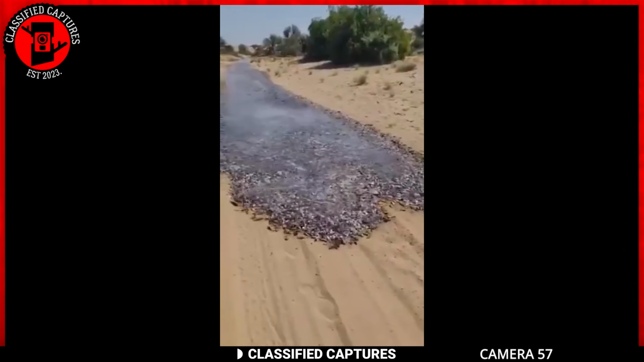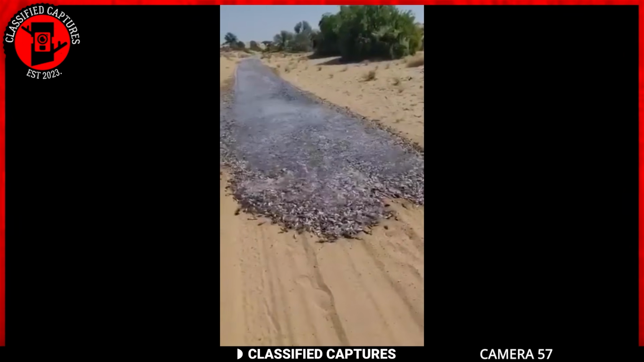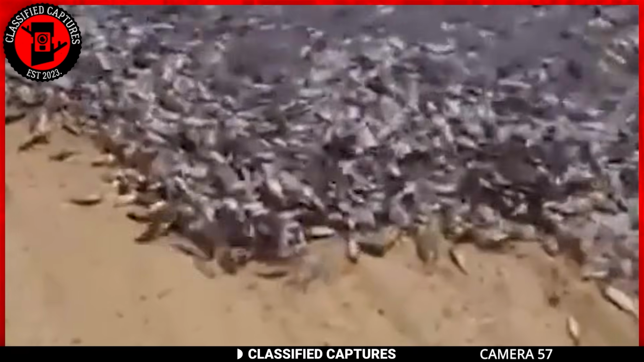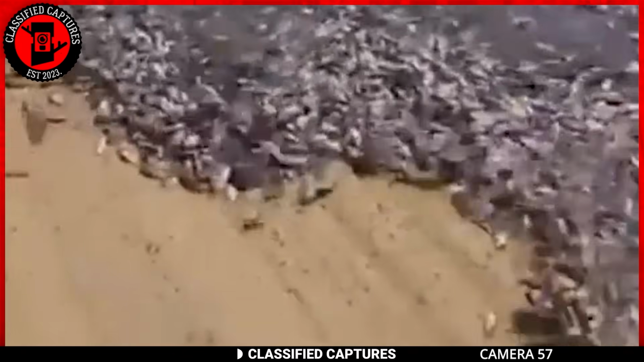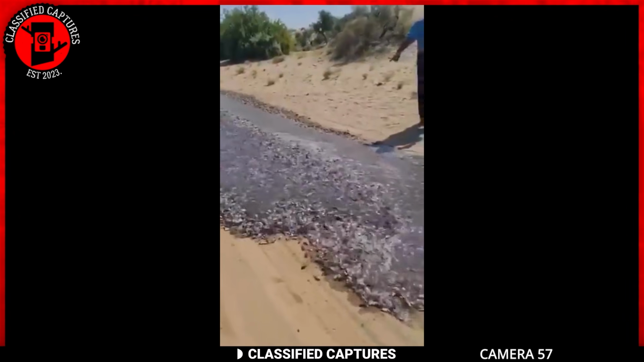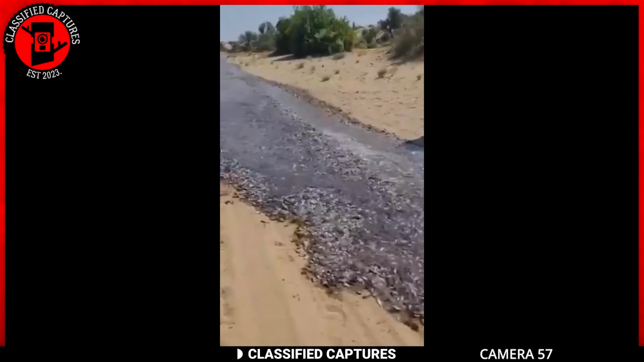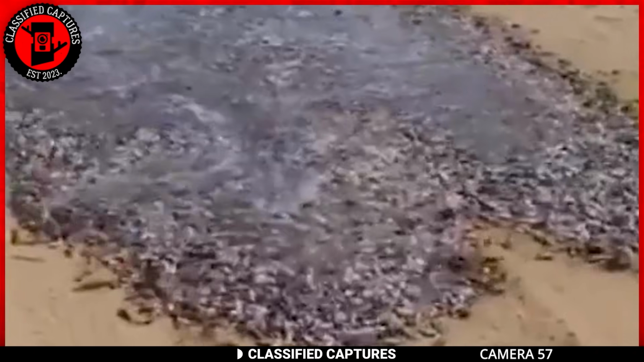If anything, they should have been cooked as they went through the hot desert sand, but that's not what we see here. The fishes are comfortably moving along the path with the men slightly ahead of them. Unless I'm just being ignorant, this may have to be something else, or perhaps CGI at its best. What do you think?